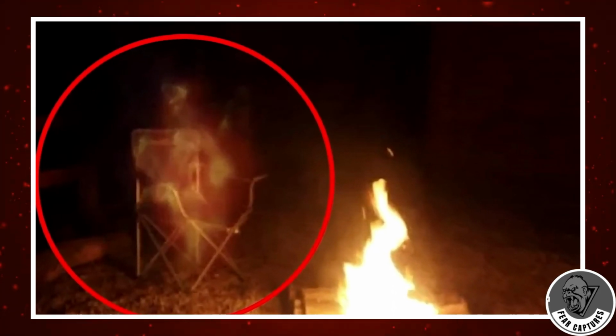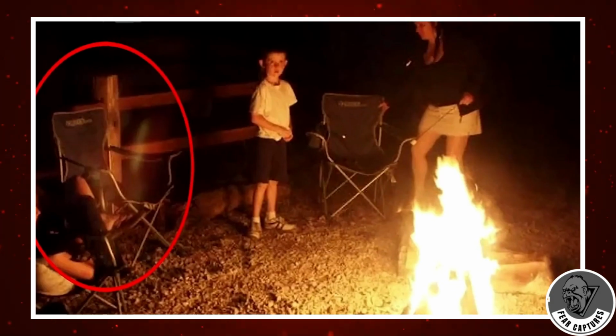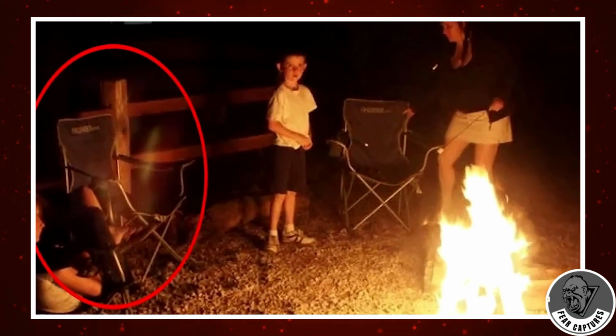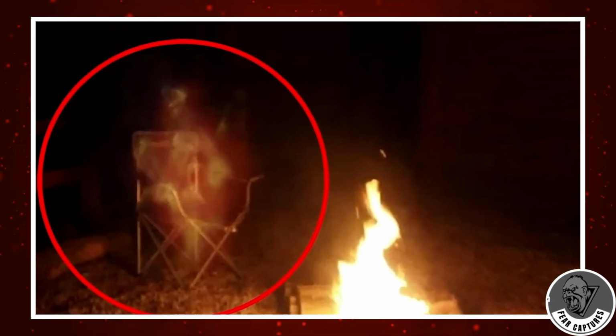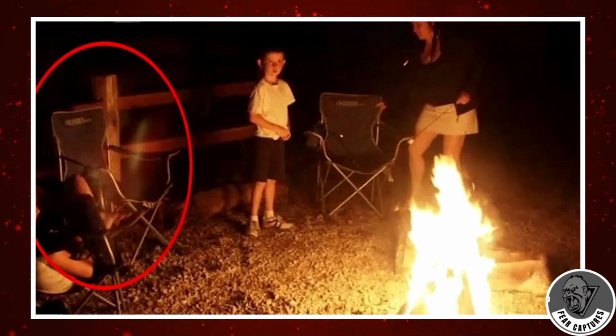The family didn't see anything unusual that night. It wasn't until they downloaded the pictures later that they realized they may not have been alone. Could it be smoke, a trick of the light, or something else entirely? Part of me wonders if it's a family member from the past, stopping by to join the gathering. Either way, it looks like someone, or something, found a seat by the fire.